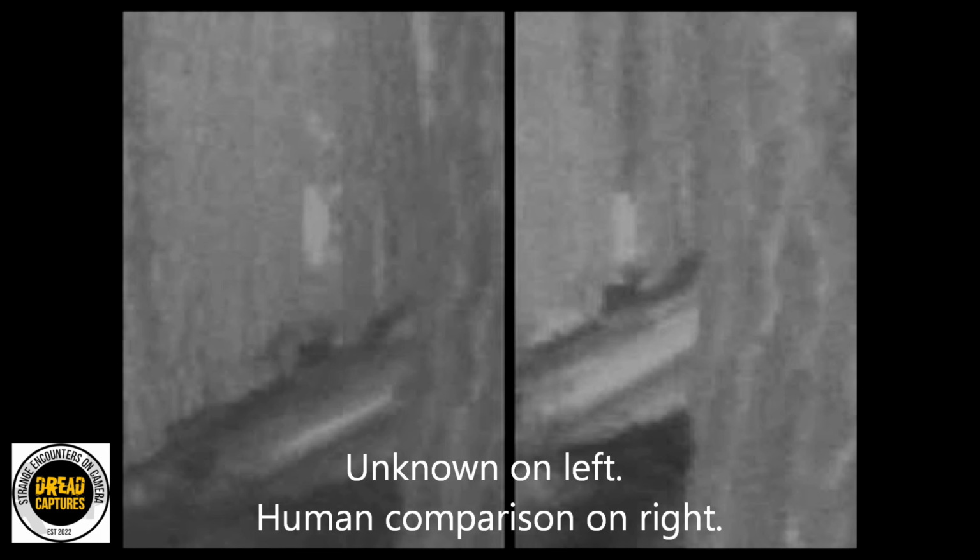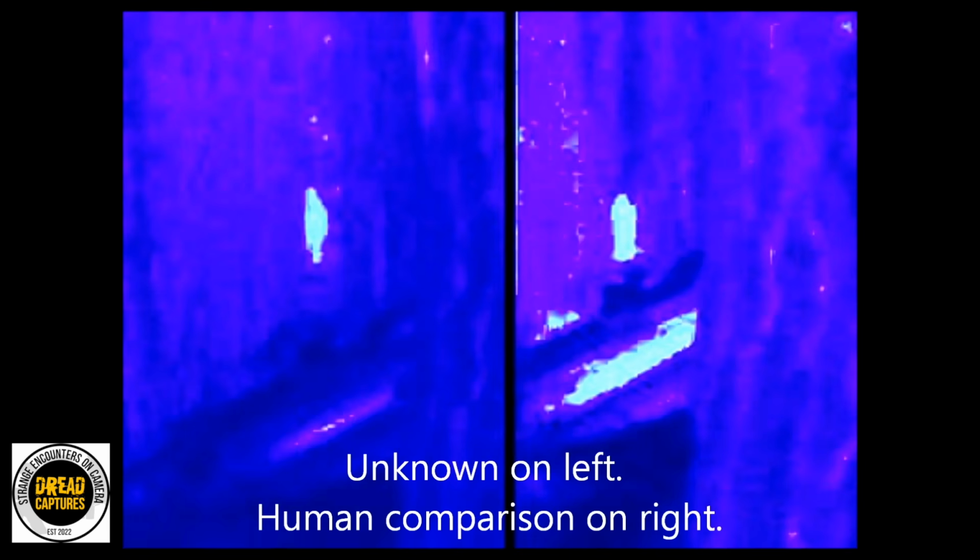Now, size is the big issue here. Being 50 yards further makes it appear smaller in thermal, meaning this thing is potentially massive compared to the human. But as the problem with most Bigfoot evidence, we have to make assumptions everywhere. Was the creature standing on something, elevated ground, rock formation? Without knowing exact conditions, height calculations become guesswork.